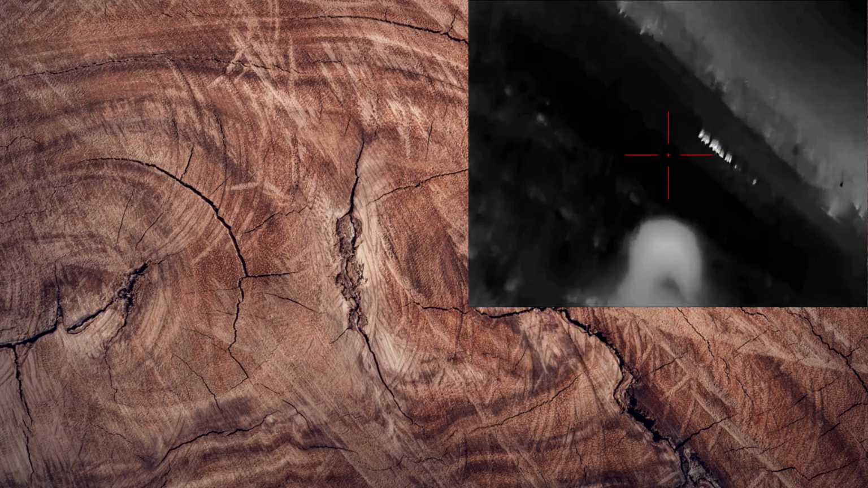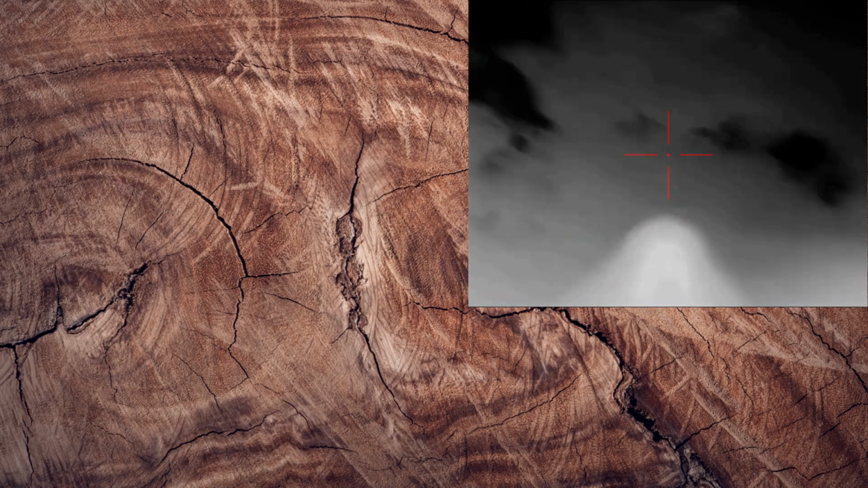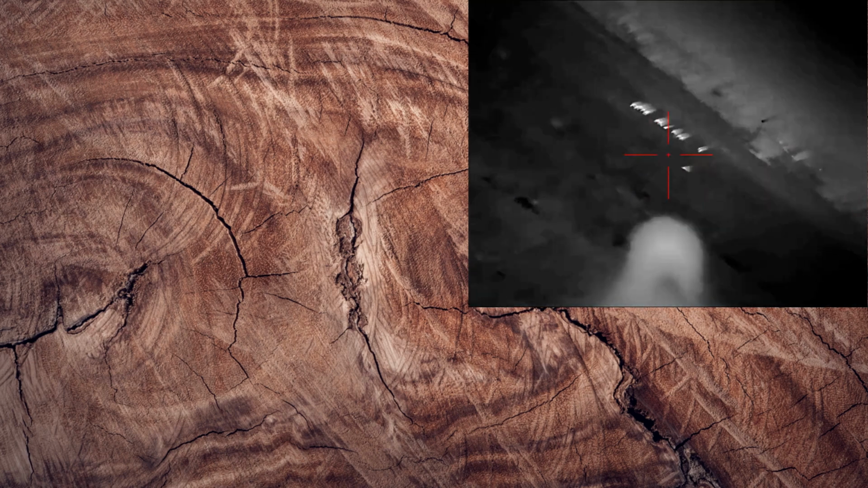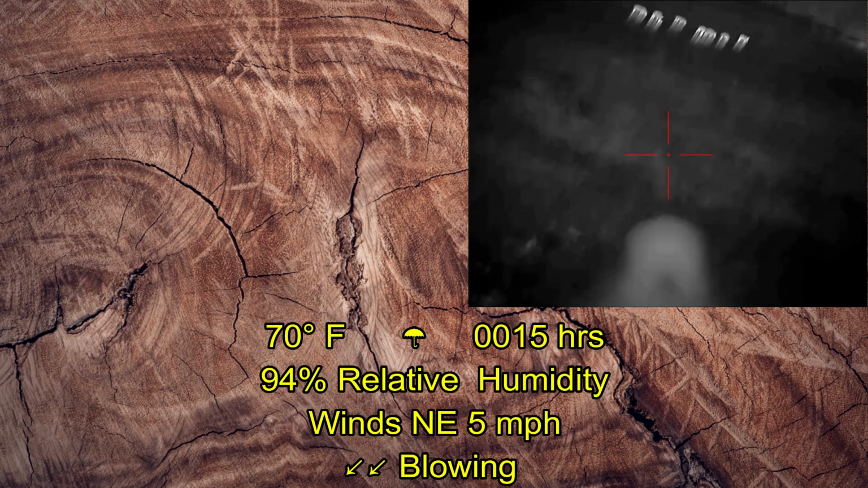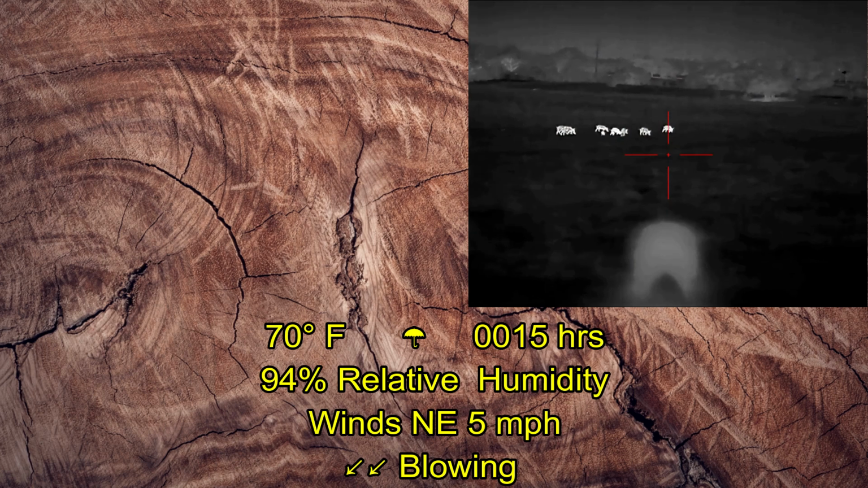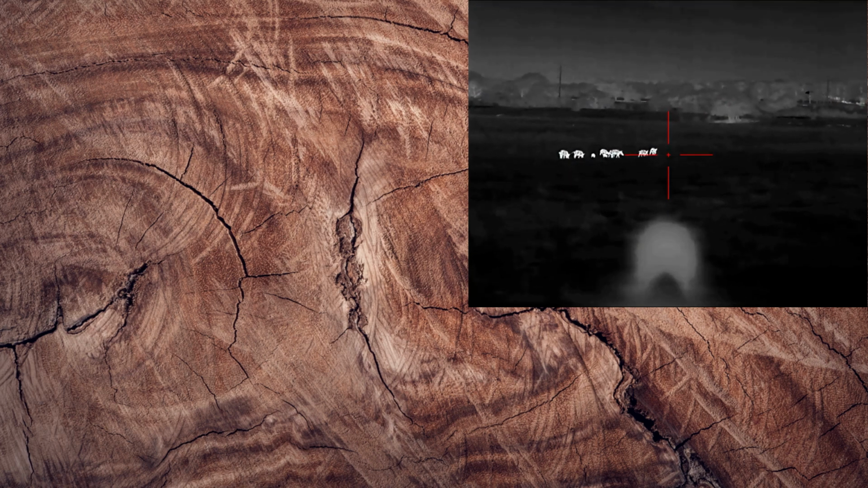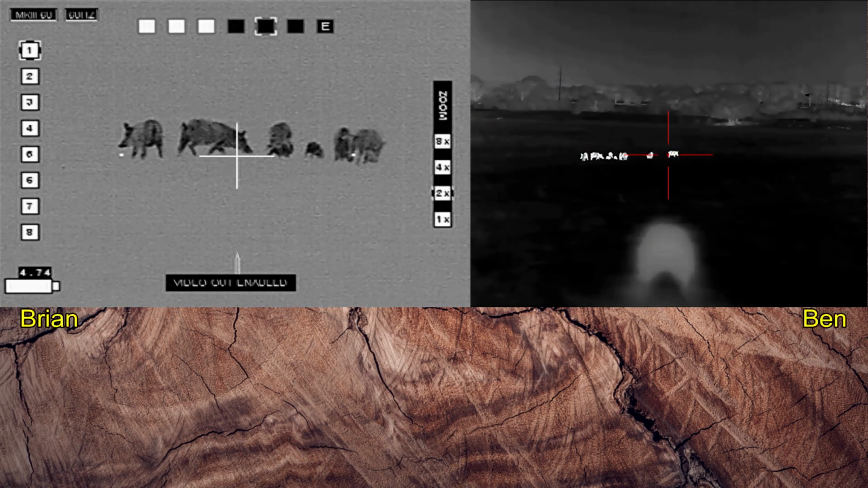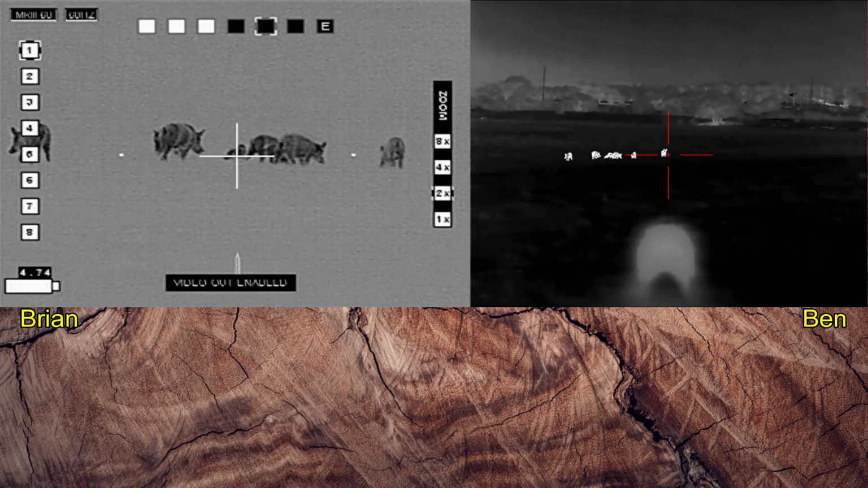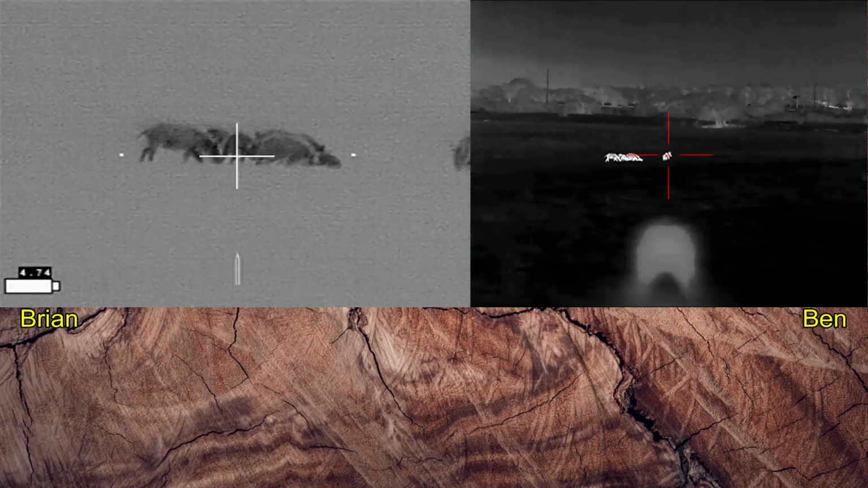That's where they were. They're up here. They're up here. Follow me. Good to go. I got the far right. You got the far right? Yes, sir. There's butt towards me. Ready when you are. 3, 2, 1.